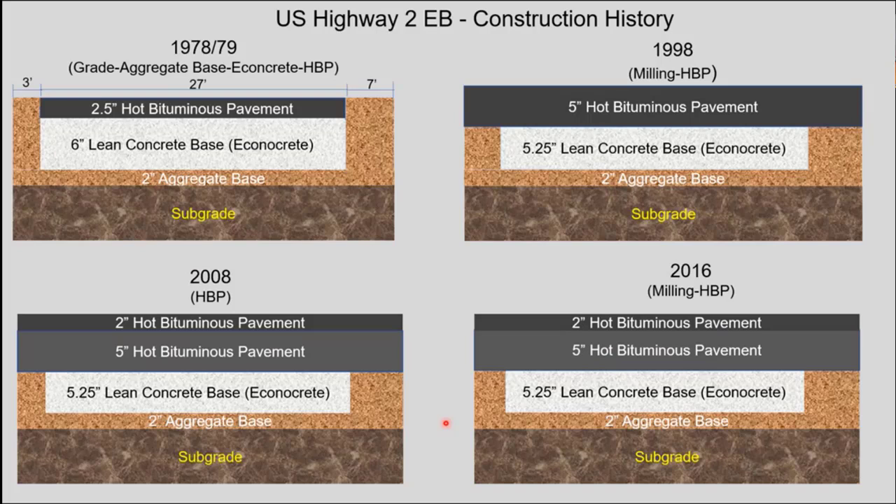That went on for about 10 years, and then they added 2 more inches. Then in 2016, there was a mill and overlay. So right now there's approximately 7 inches of asphalt out there, and 5.25 inches of this lean concrete base.